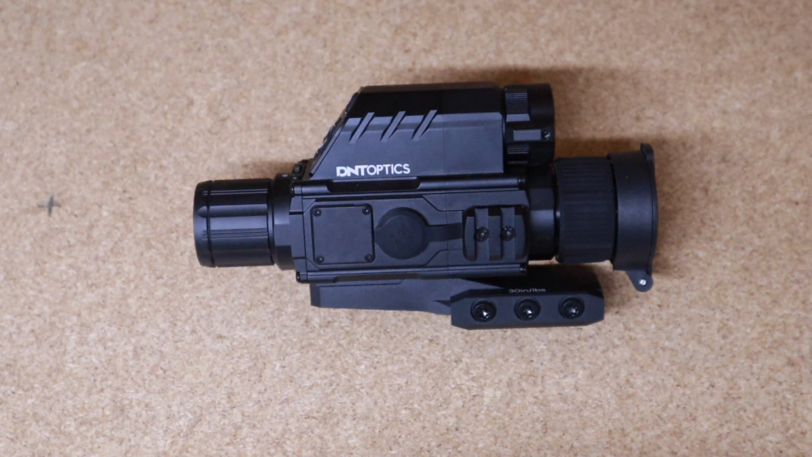As I said, it will pick up light sources. So if the intended target you were looking at emits a light source, like reflection off an eye, night vision can be very, very good. If the intended target is a kind of a hot critter, it's going to emit, obviously, body heat, which will be different from the surrounding area, which is why you can see it.